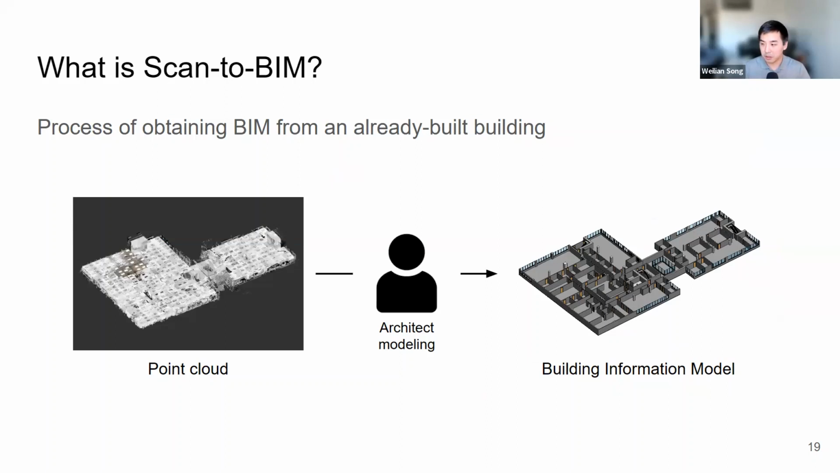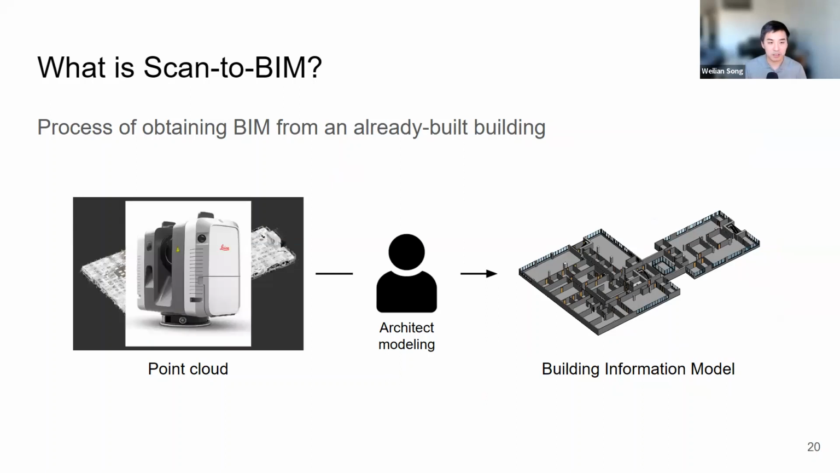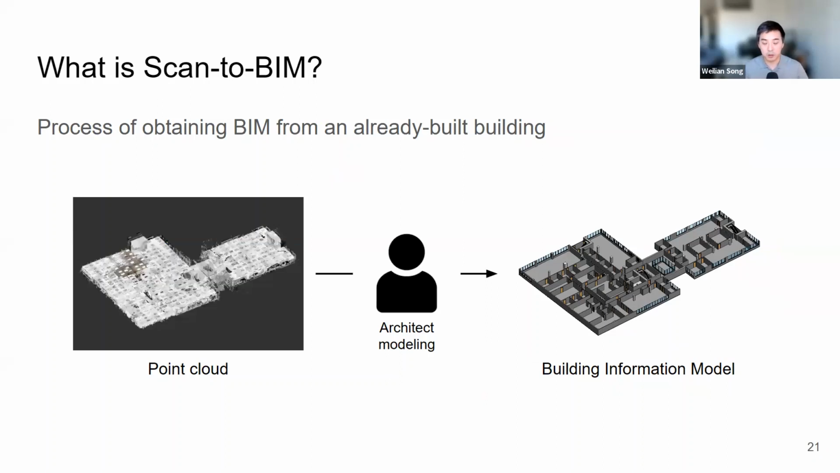The process would start with a survey of the target building using a laser scanner, kind of like the one here, to obtain a point cloud. You would then hand the point cloud to an architect to perform building information modeling, and you will specify the level of detail, like if you just want architectural stuff or even piping and HVAC, and then you get the corresponding BIM model.